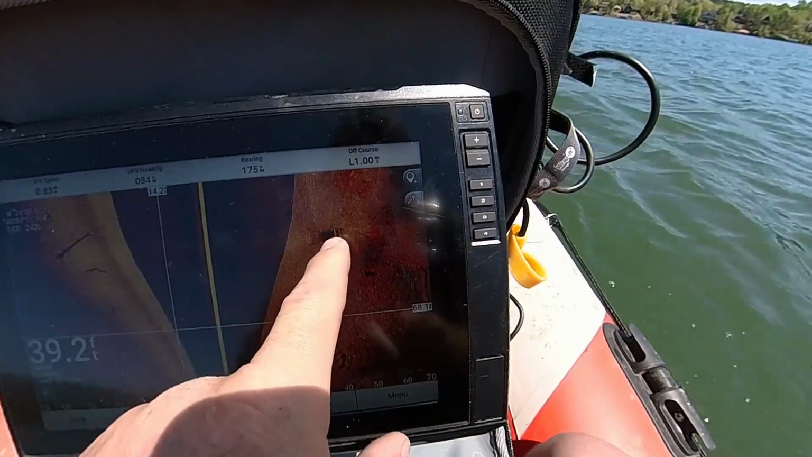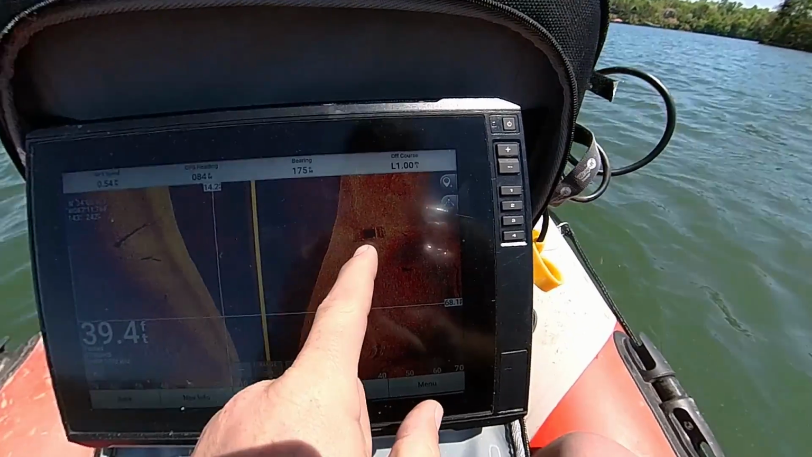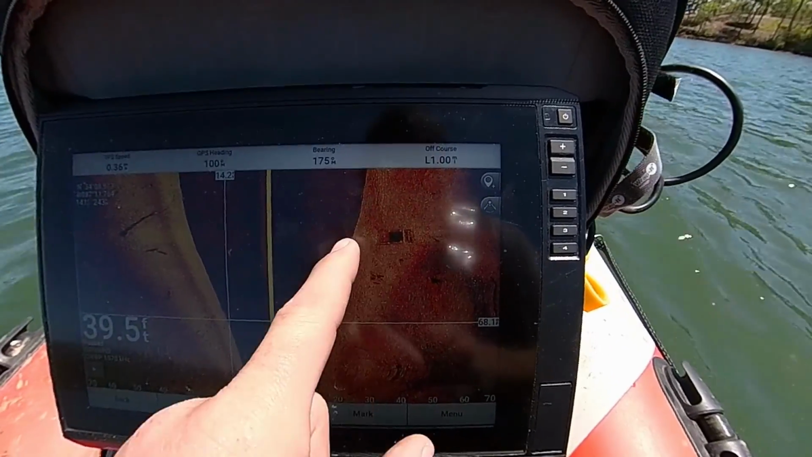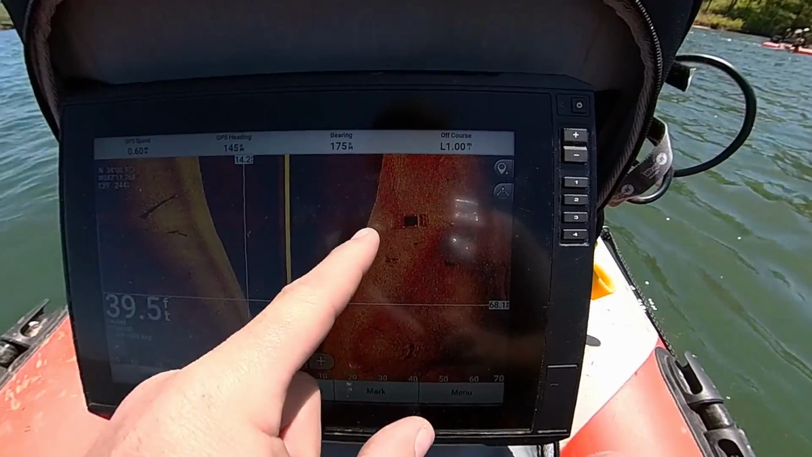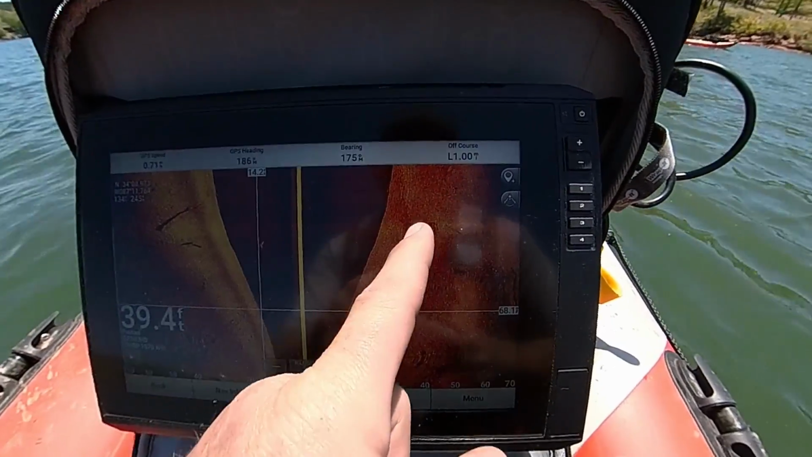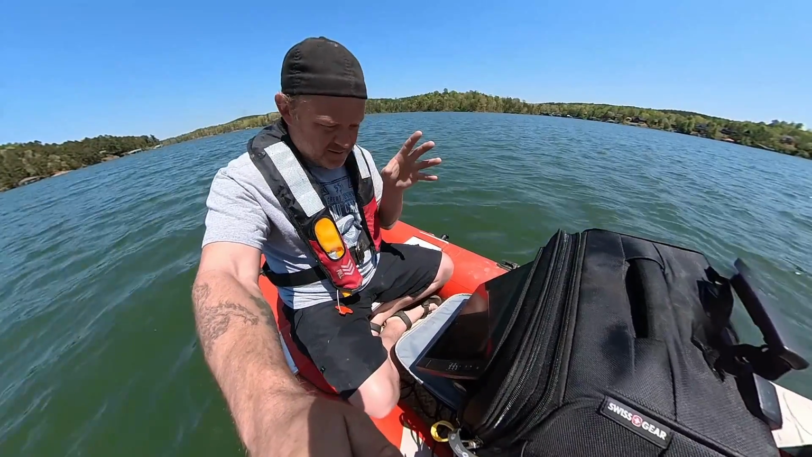So the black space, you see that black square? I believe that's the bed. And this is the roof and you can see the windows. The hood is not showing up. So if I had to guess, it's buried, or it's a newer vehicle and the sonar's just not picking it up. But I'm pretty confident. So let's drop the magnet on it and go from there.